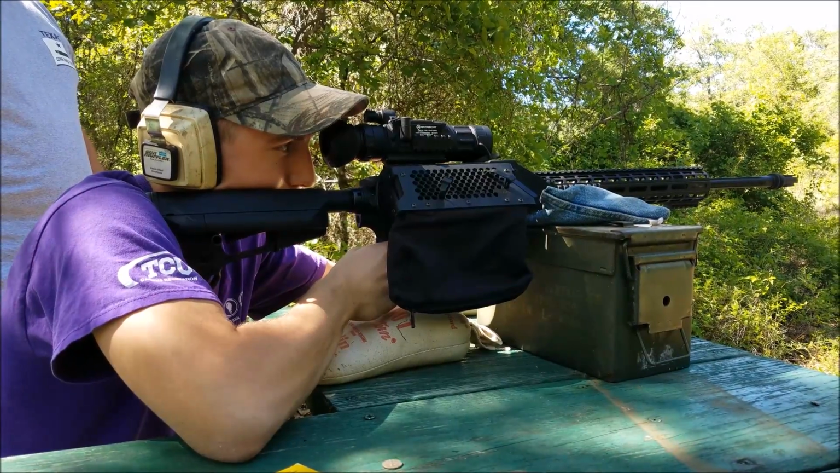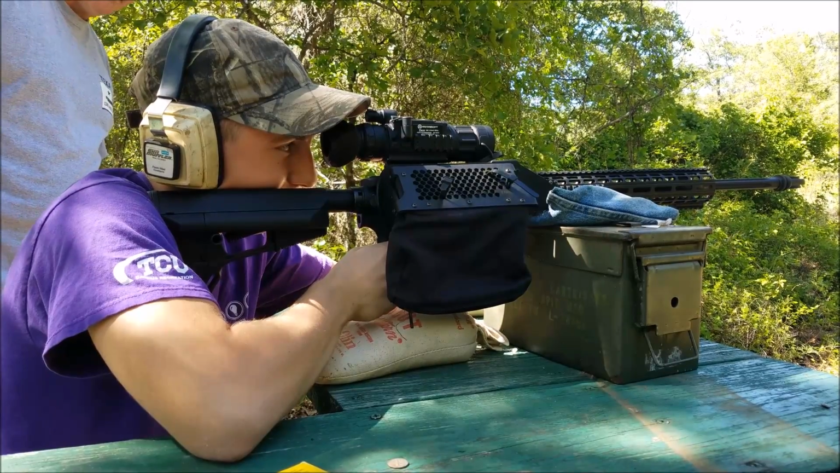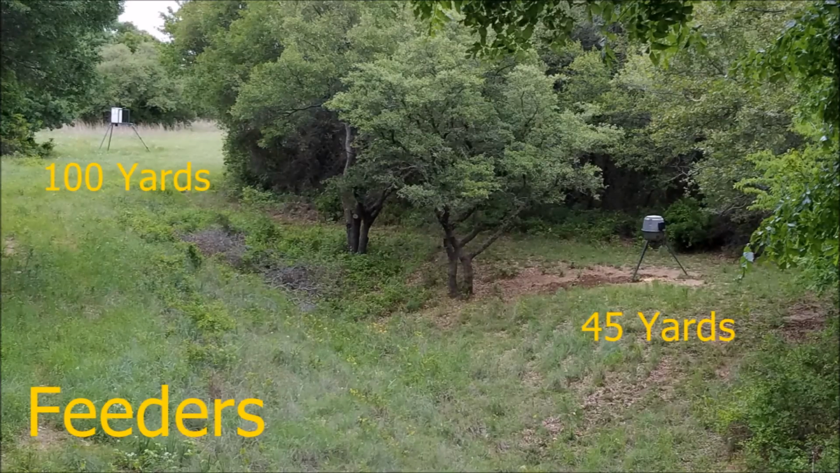Sunday came around, my buddies Bob and Tully came over to shoot. We spent the afternoon shooting, and then after they left, I moved just a couple hundred yards away and got set up in my stand overlooking 2 feeders, one at 100 yards and one at 45 yards.